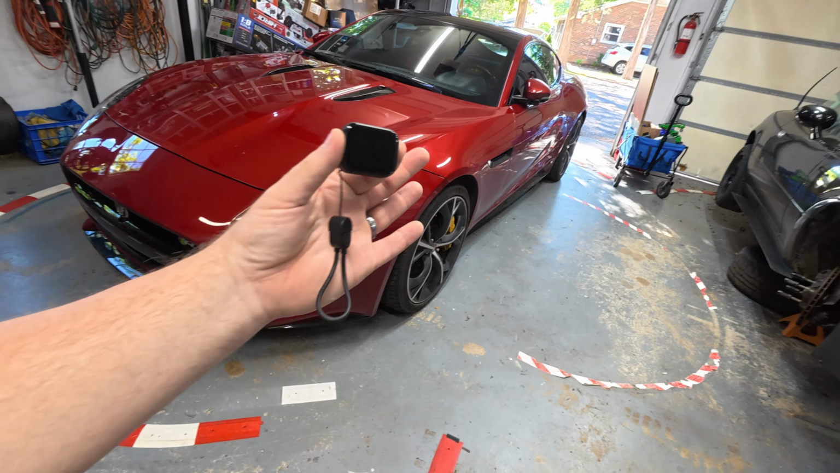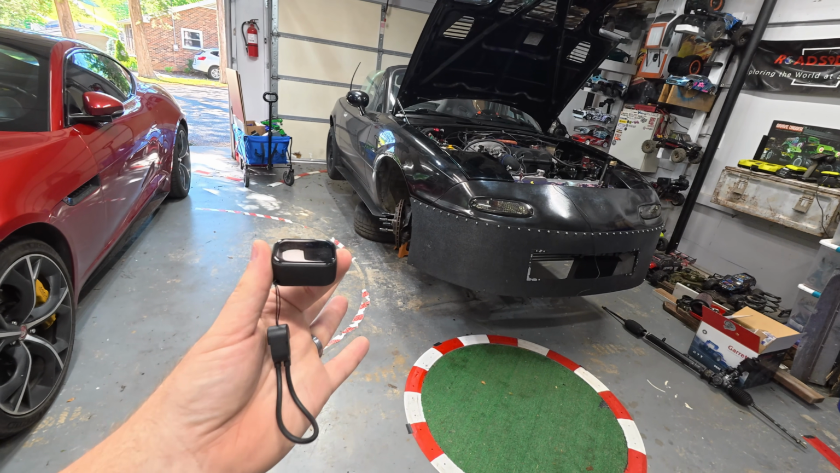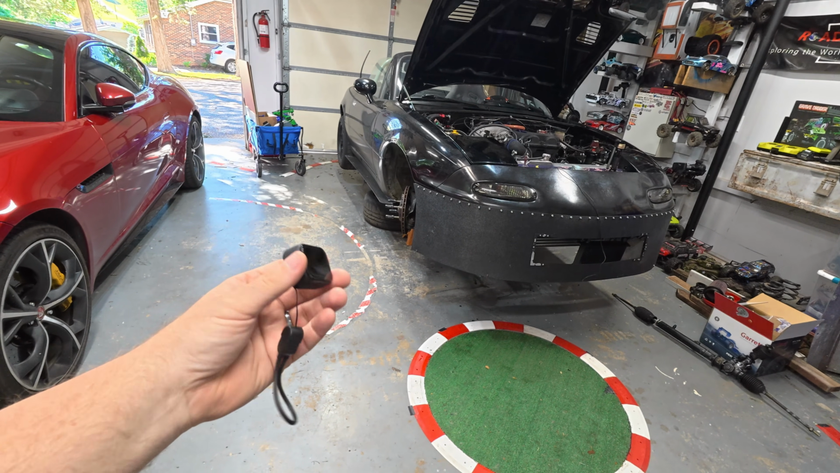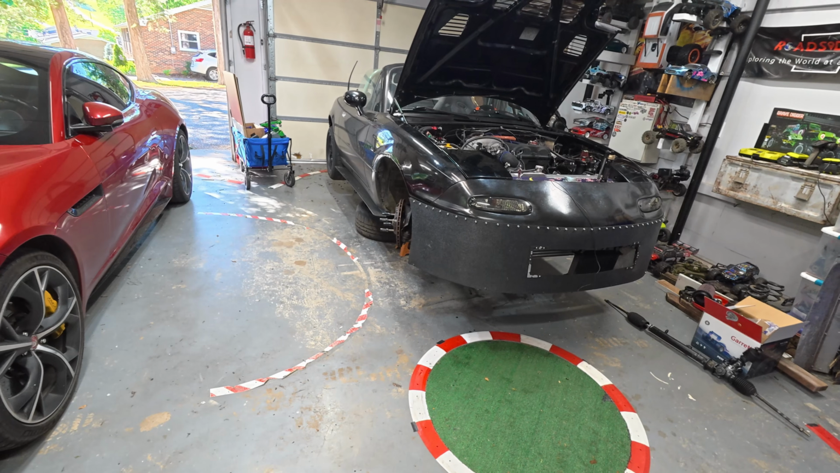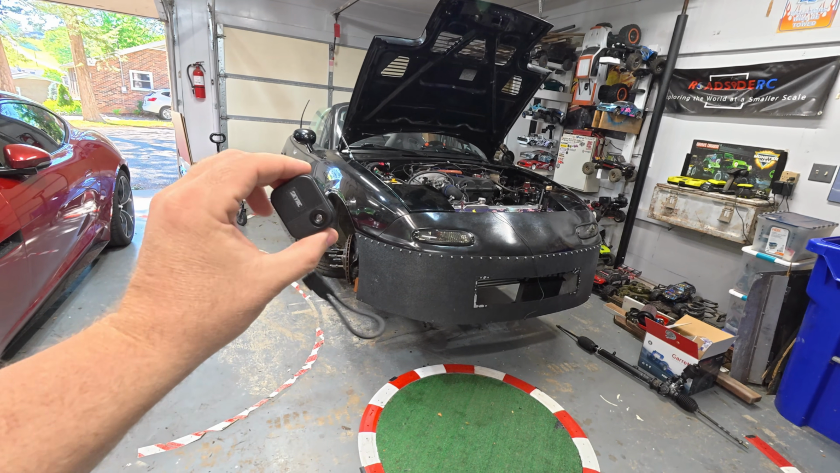As we noted, I actually have some plans. My son's been building this Miata over here, and I have some plans to use it as we go out for track days and stuff like that, monitoring brake temperatures, monitoring tire temperatures, seeing stuff like that about this car.